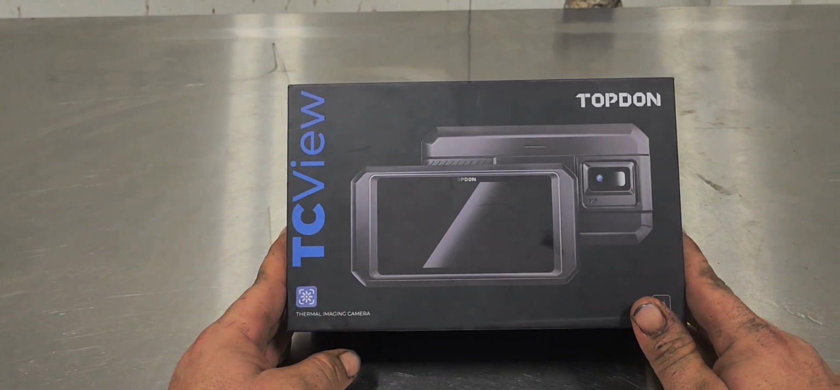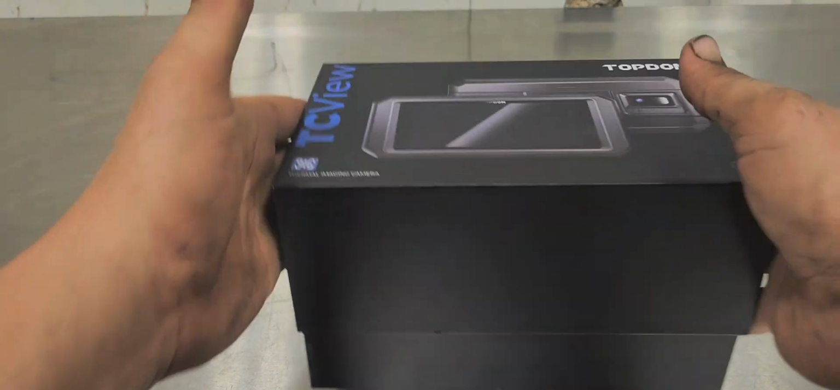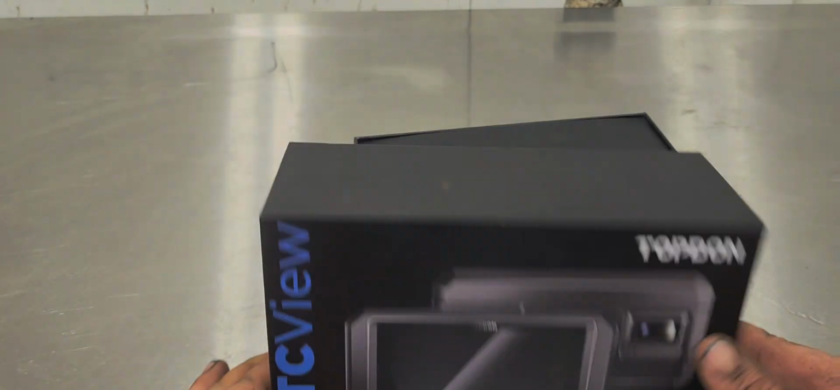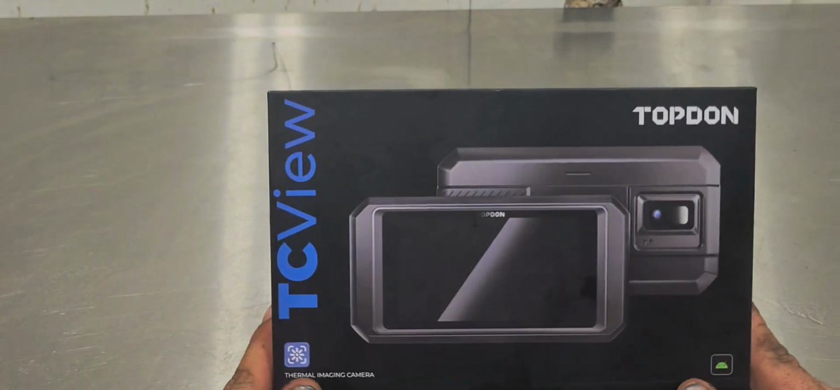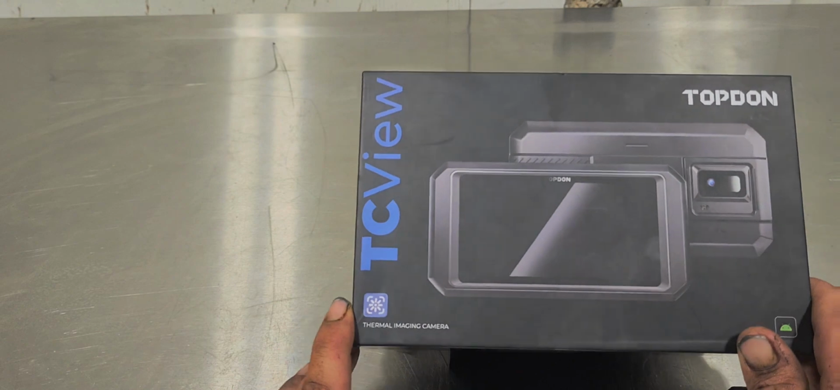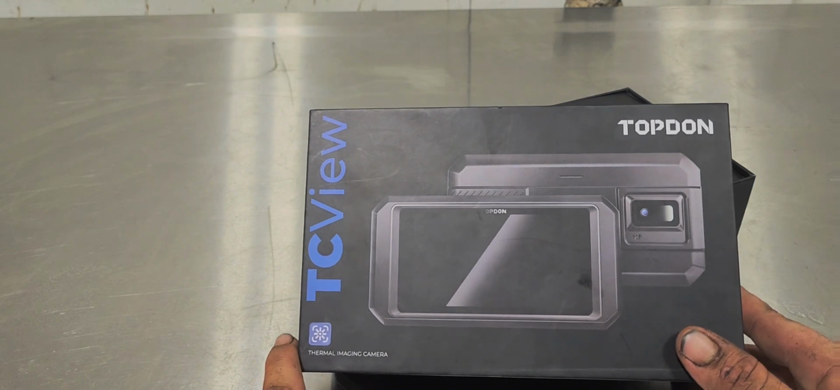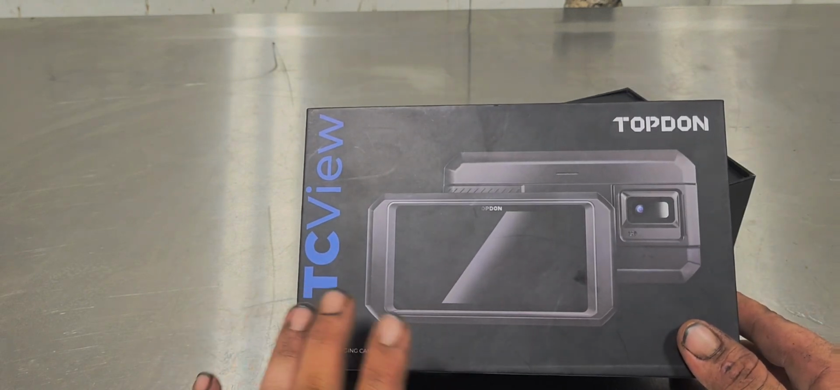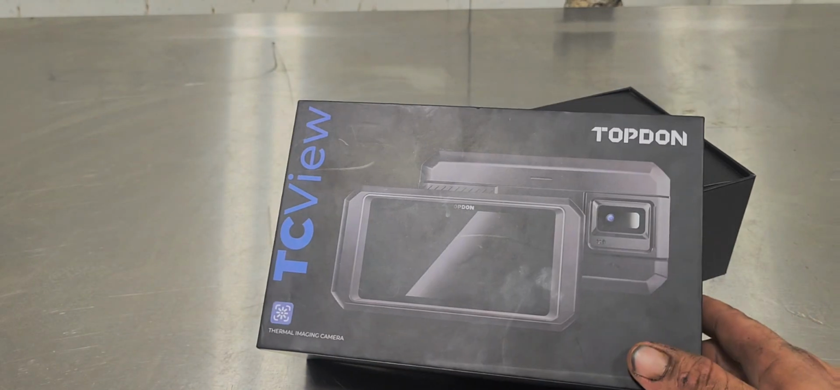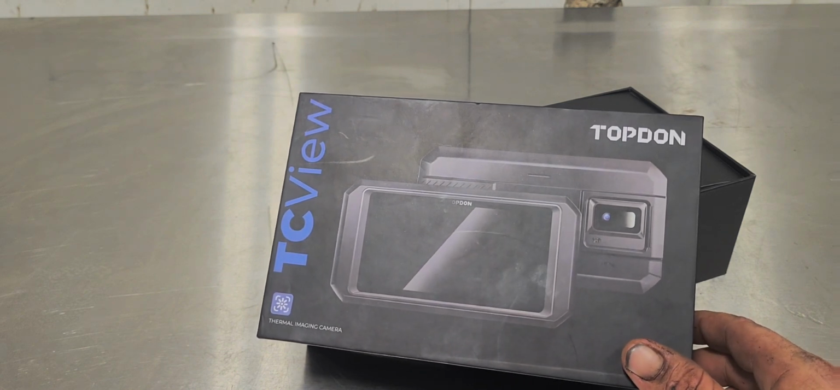All right. So here she is, the Topdon thermal imaging camera. There are several different thermal imaging cameras out there on the market. I was honestly wanting to try the Milwaukee one. As much as I'm not a fan of the Milwaukee thing as a whole, just because of the people, kind of like Honda guys, Ford guys, Chevrolet guys, Dodge guys, all that stuff, Milwaukee makes a solid product. I wanted to try that out, but like I said, I've dealt with this company a little bit with just emails and whatnot, and I want to see what they're all about before I really talk to any other companies. So we're going to see what's going on with Topdon tools.